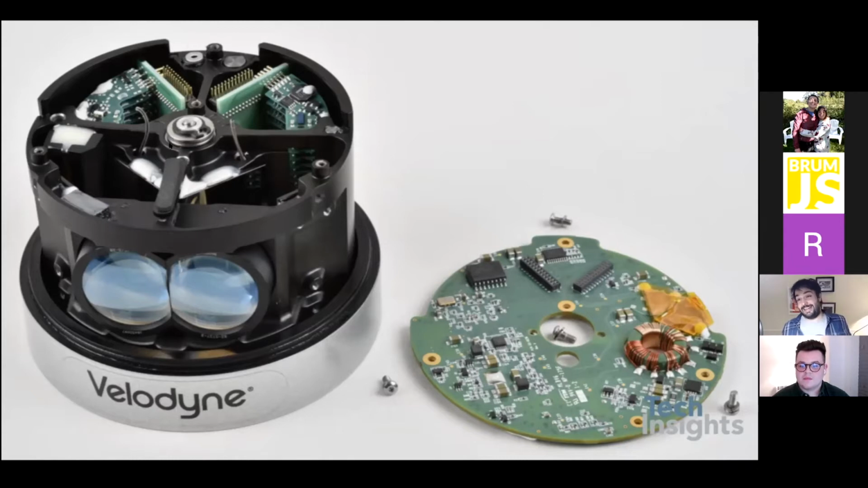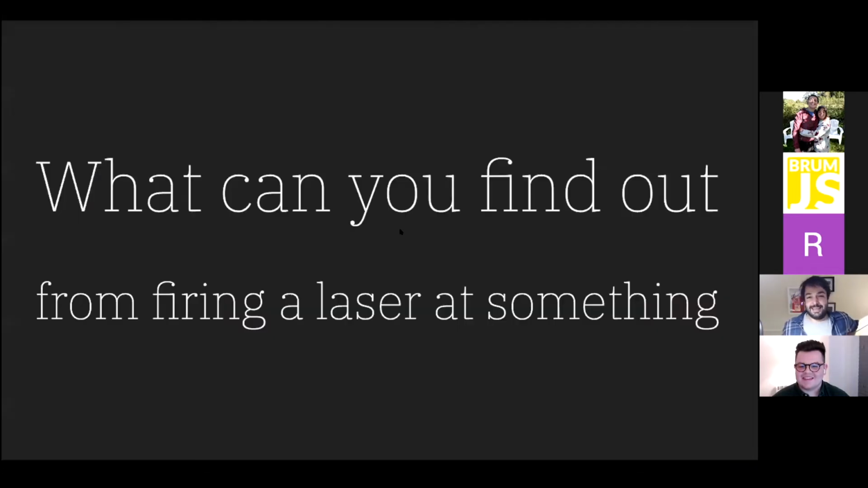But the main thing I like about this image is just how cute it looks, right? It's got two little eyes and a little smiley face on it, and it's a nice little sensor. So you're firing a laser at something, it's bouncing back, you're sensing that.